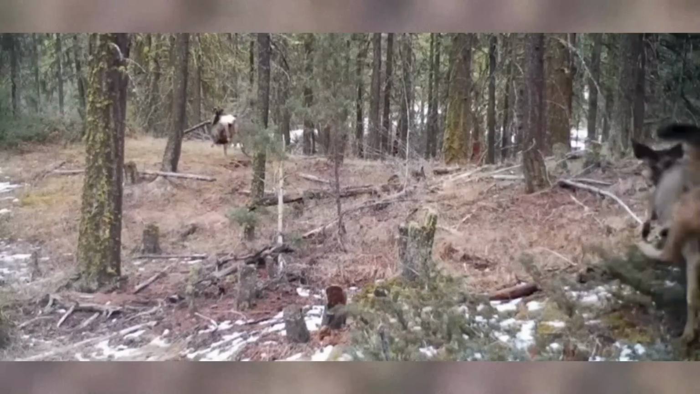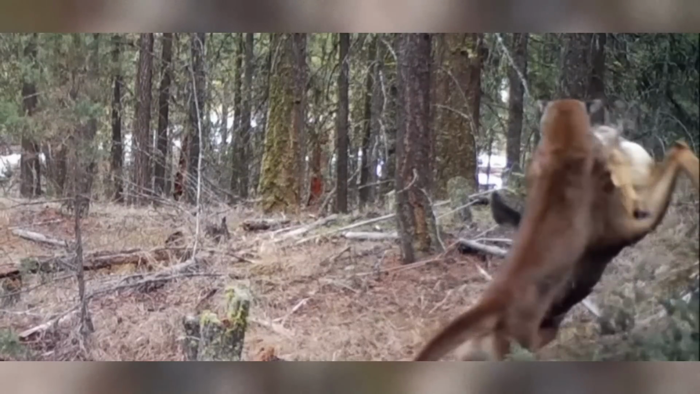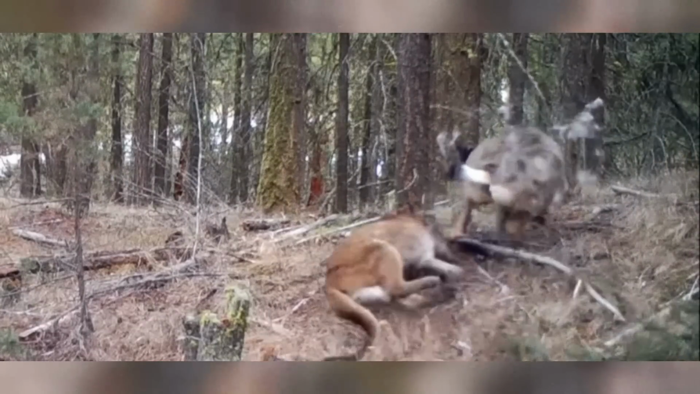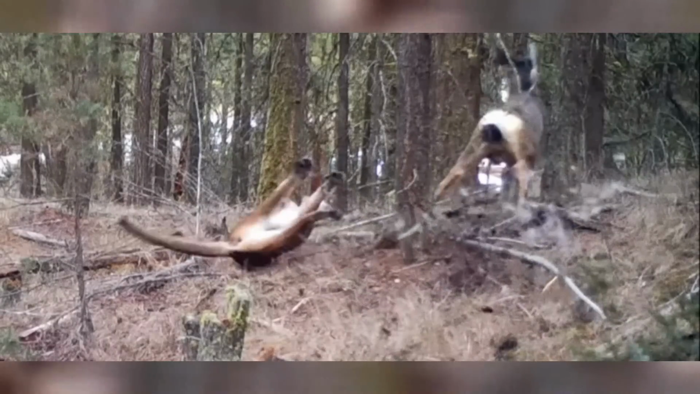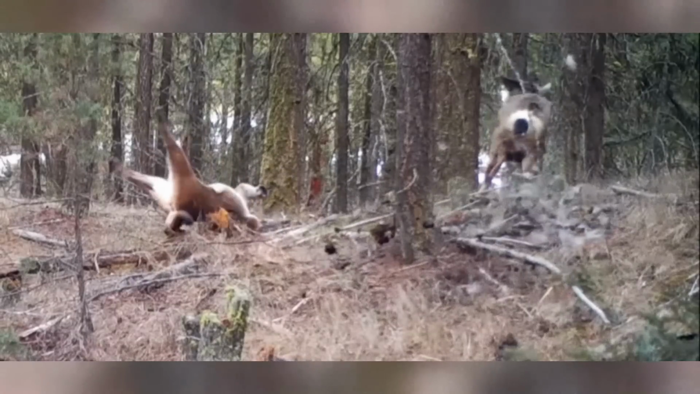I mean, that mountain lion had him in its grasp. Let's watch this in slow-mo. This might be one of the most amazing camera captures I've seen.